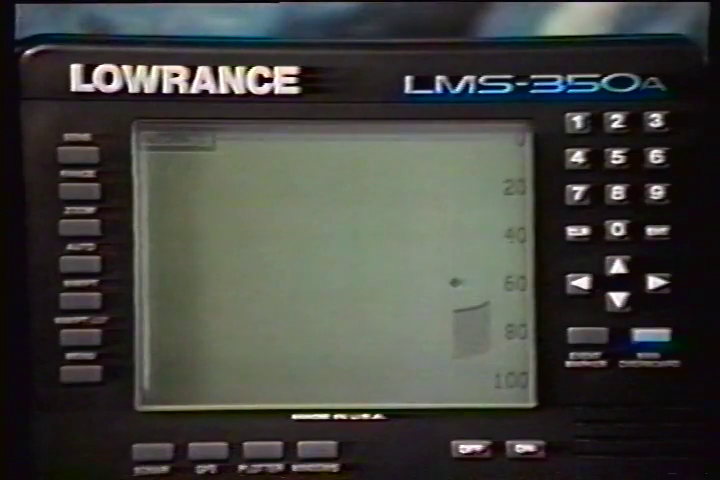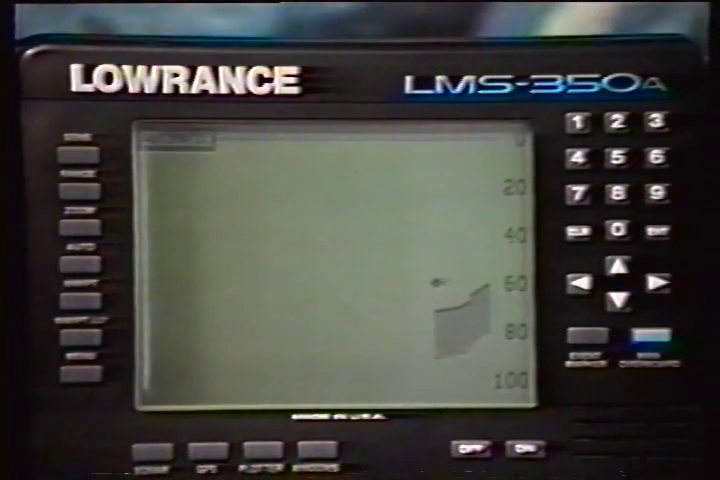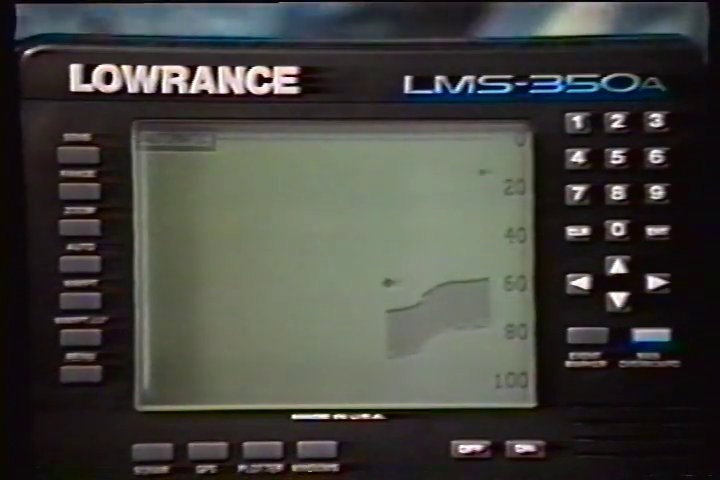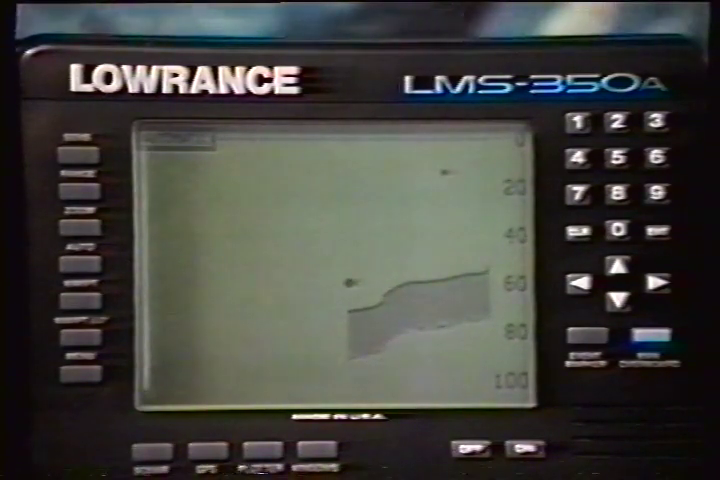The depth alarms sound a tone when the bottom signal goes shallower than the shallow alarm's setting or deeper than the deep alarm's setting. Both alarms work only off the digital bottom depth signals. No other targets will trip these alarms. These alarms can be used at the same time or by themselves.